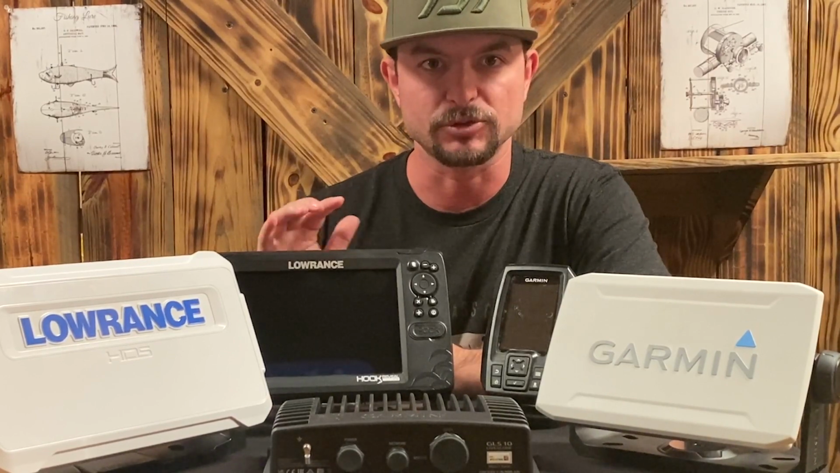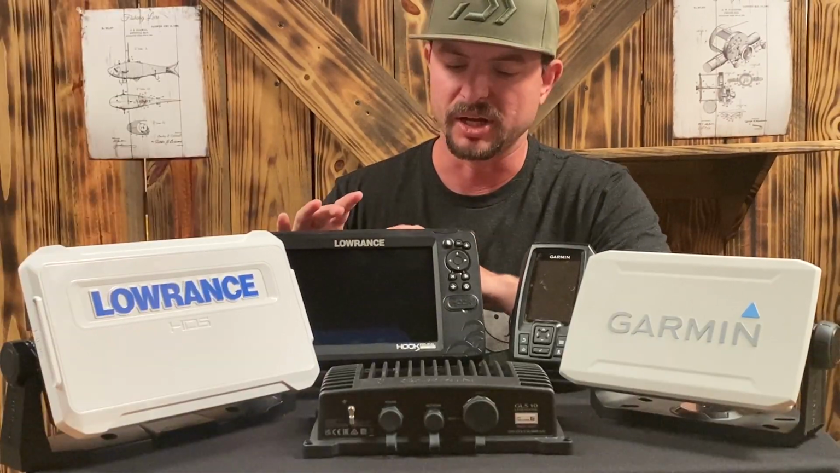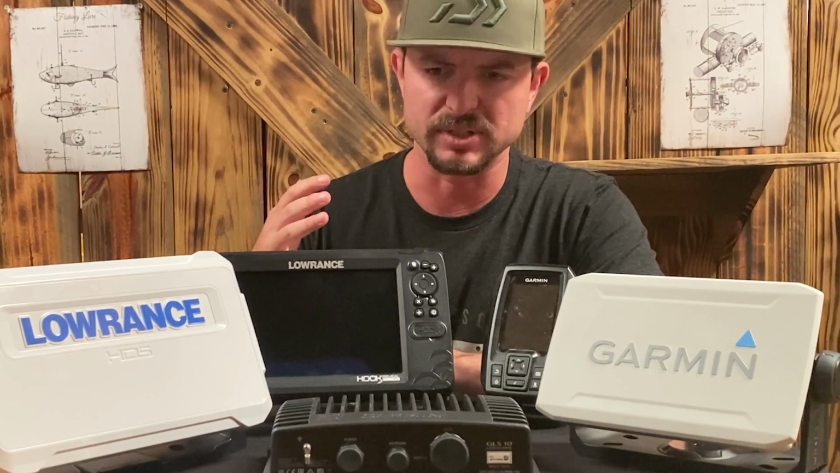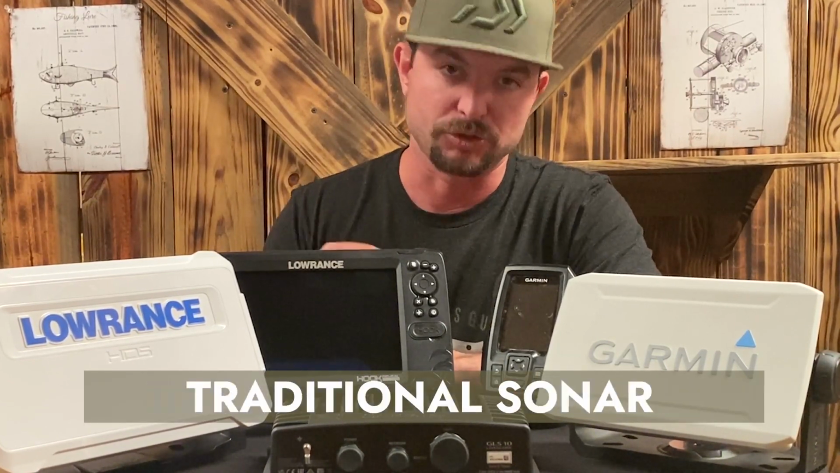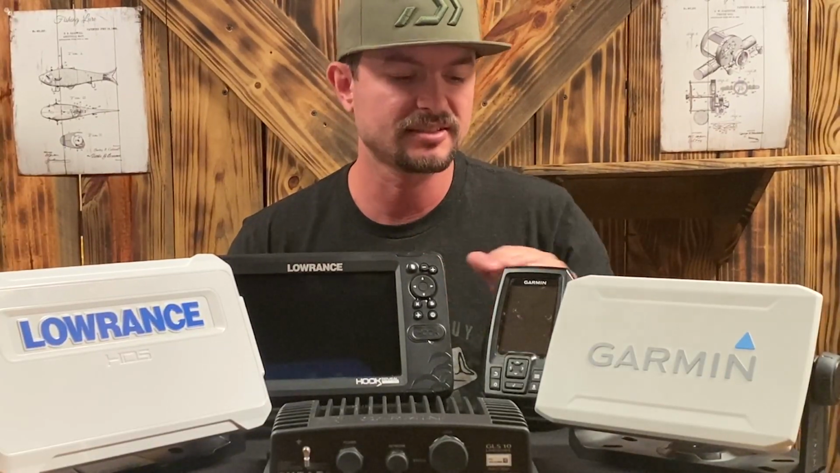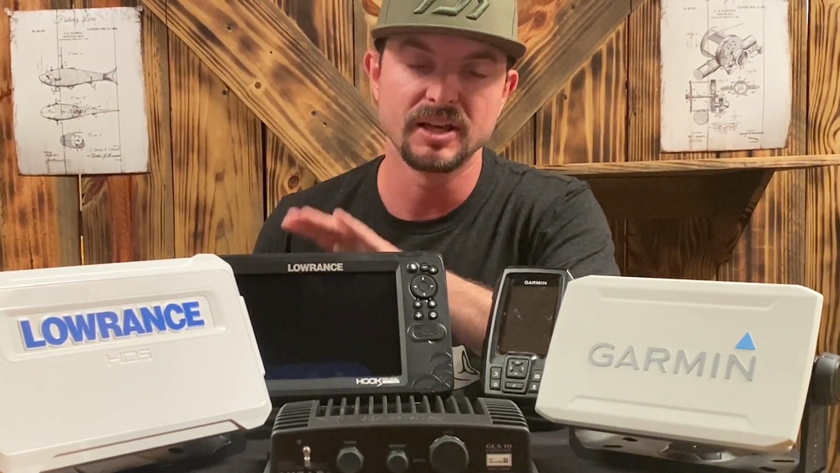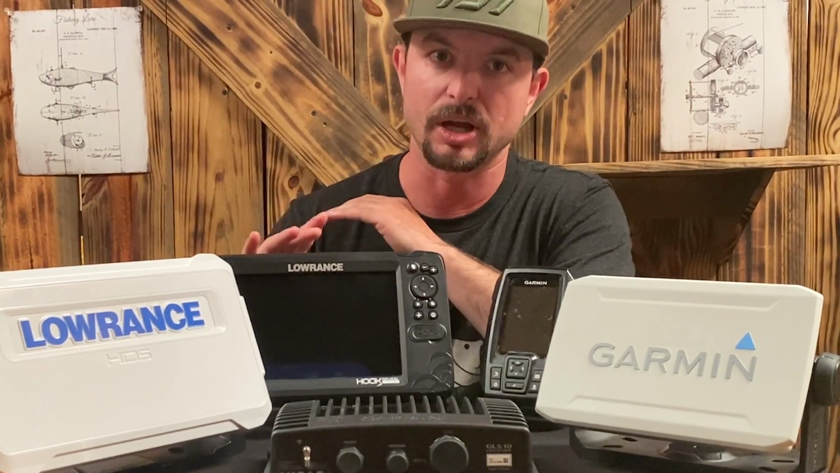I took it out several times in my kayak. Now, granted, it was a little bit big for my kayak. This is the 9-inch version, I believe, and I think I would have gone with like a 7-inch if I was keeping it, but it's a great unit. I believe this one has the down scan, side scan, traditional sonar, and then it also has GPS capabilities, which I forgot to mention. The Garmin Striker 4 also has GPS capabilities, not nearly as detailed as this. Like, I don't have any lake maps with this one, while this one does come with lake maps. So spending that extra money does get you a lot more extra features.